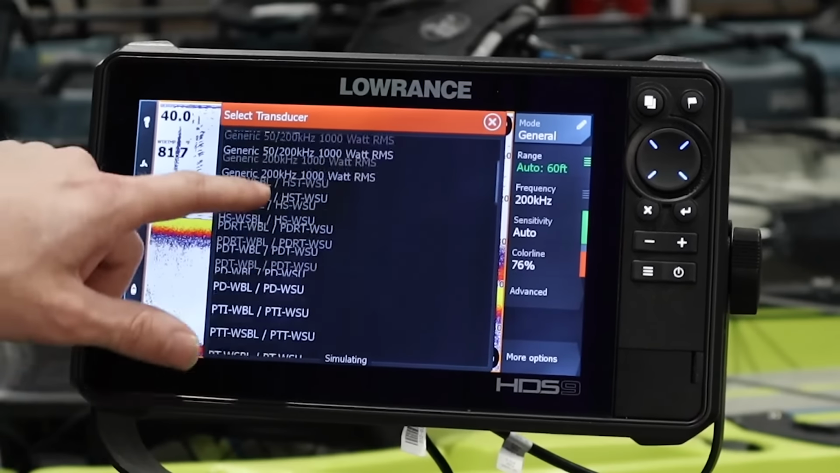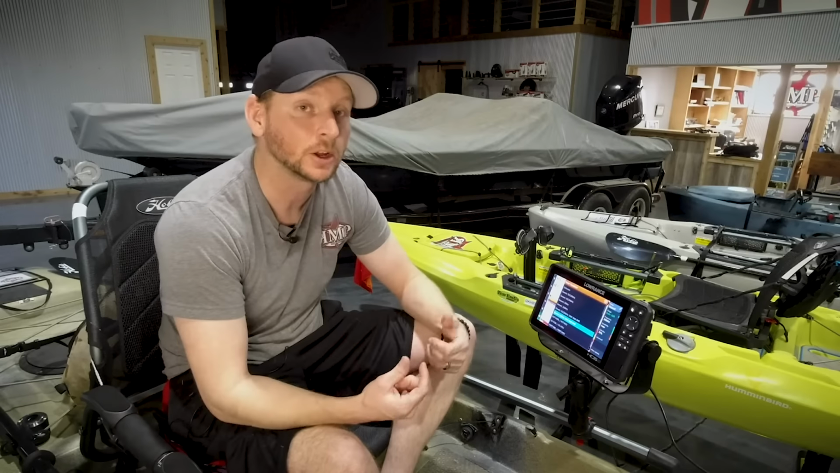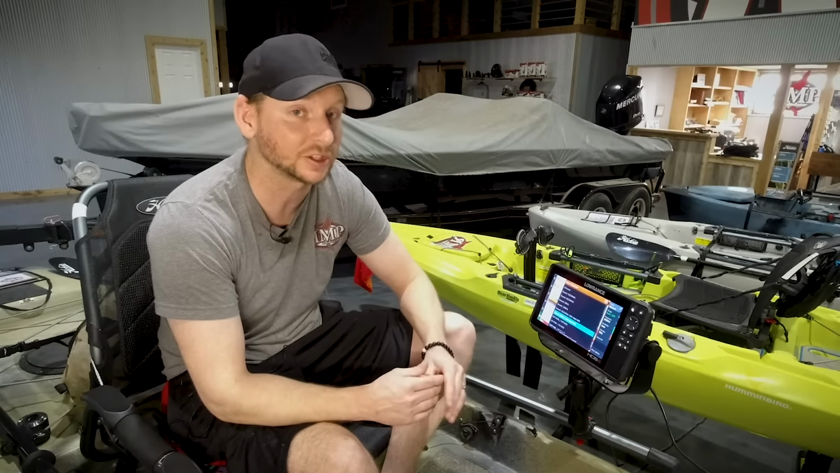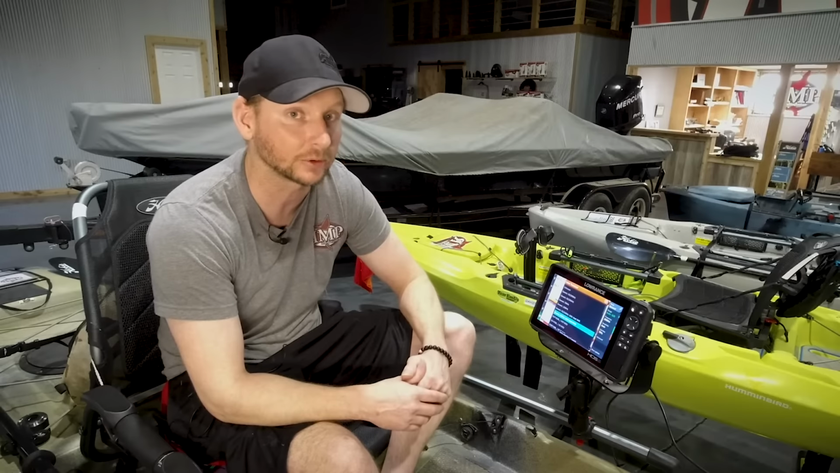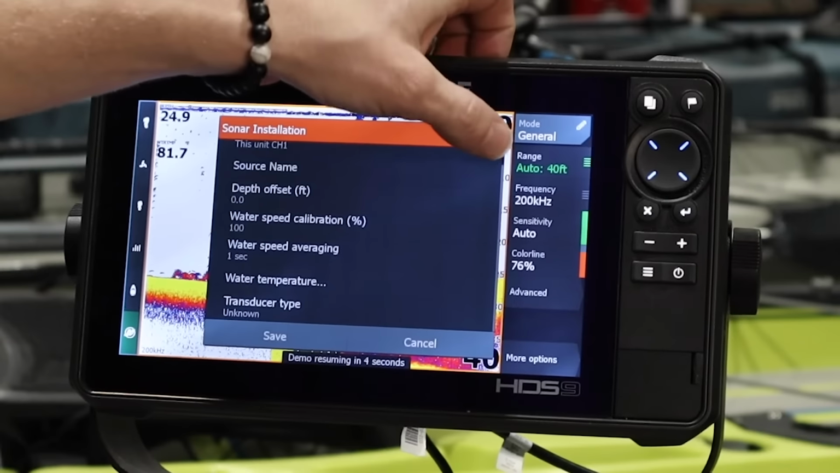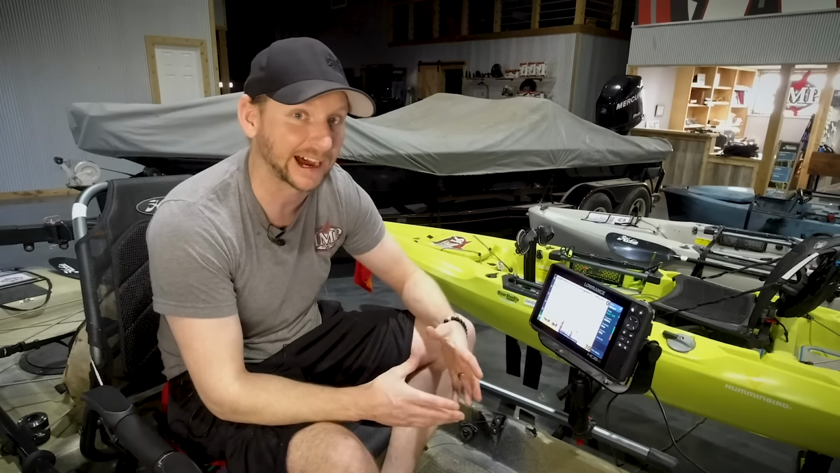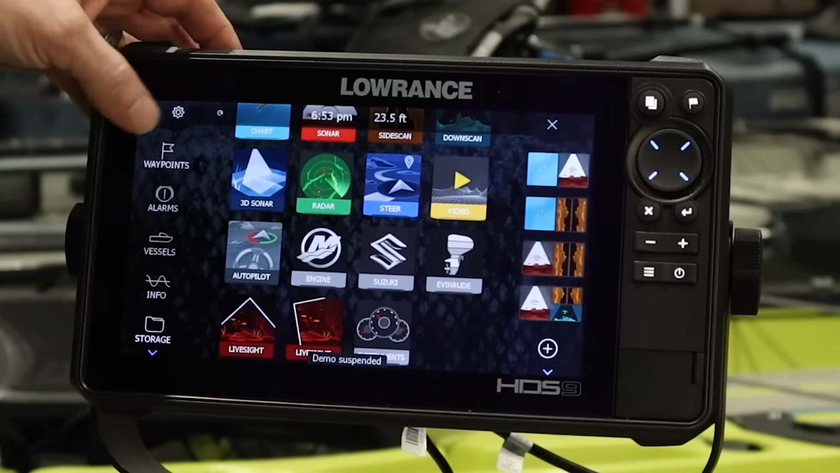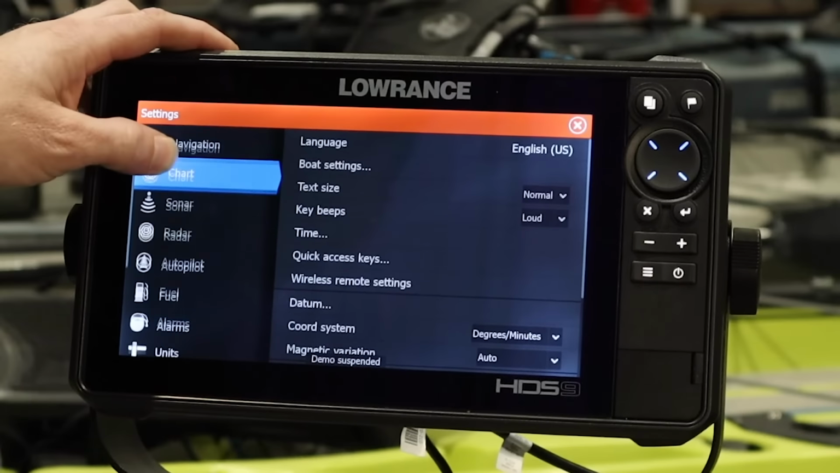For you guys that are running 3-in-1 transducers, you're going to be on Ch2 because we're using the black port on the back, and it should auto ID that 3-in-1 transducer for you. I think on the transducer selection mode, it technically will state AI 3-in-1 on there as well. I'm going to go back here, get back in our settings here.